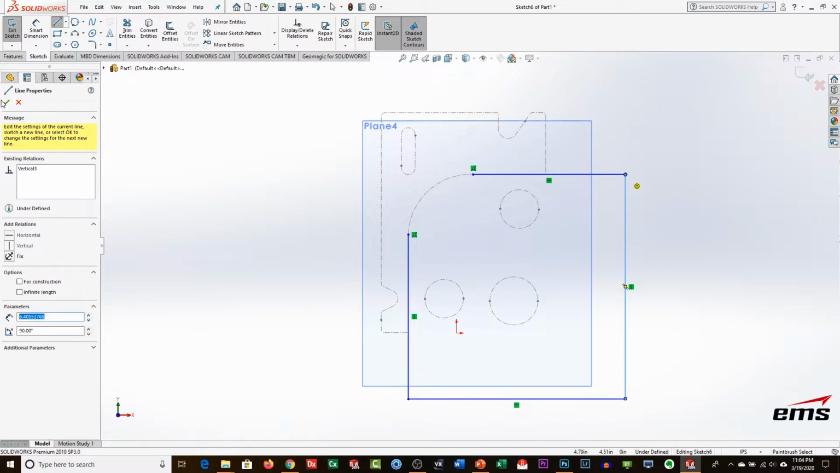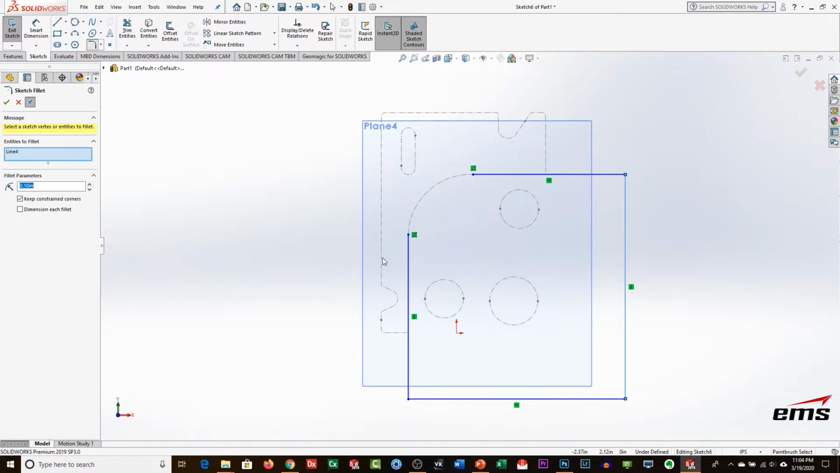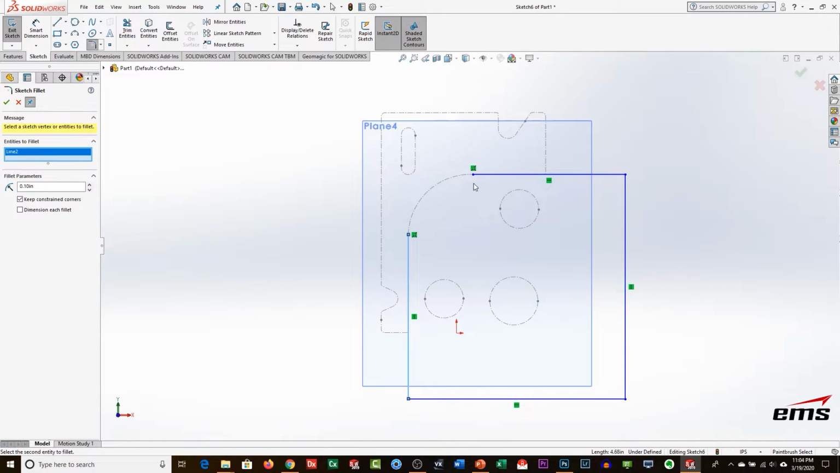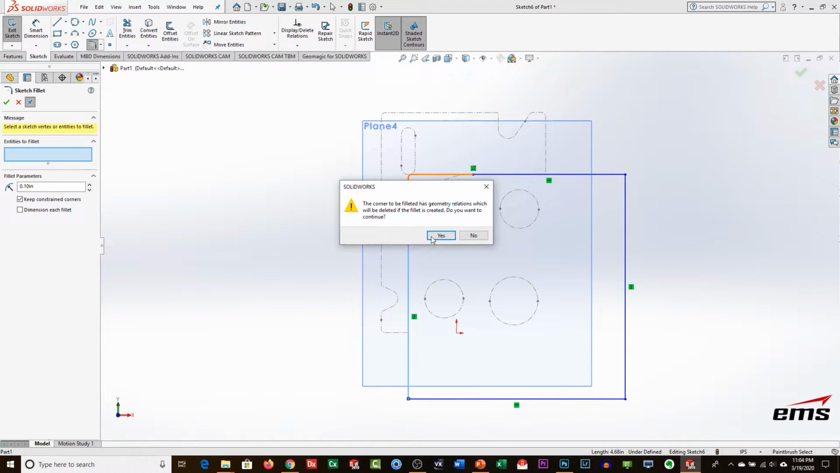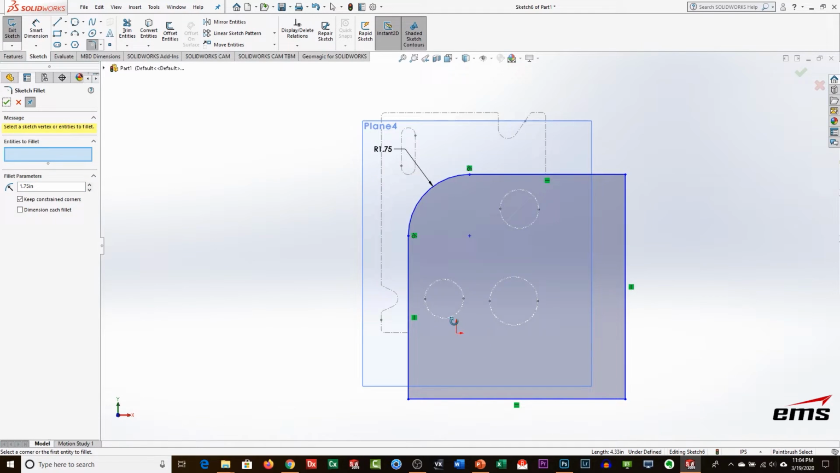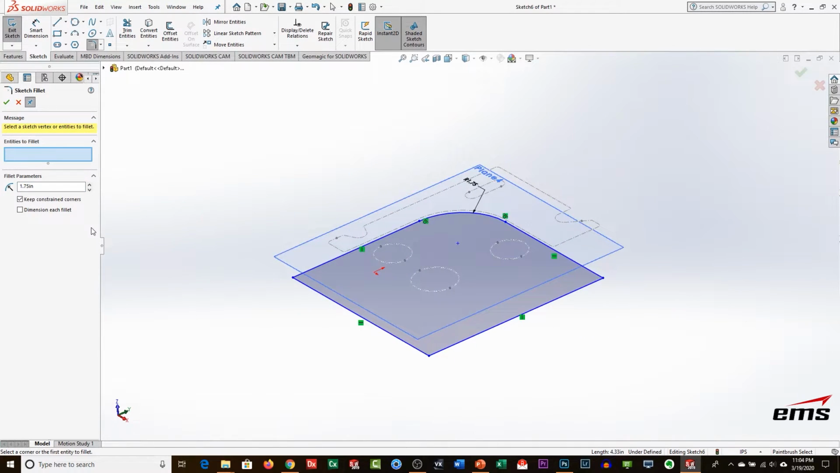It doesn't really matter. And we're going to use the fillet tool here. Let's try that again. There we go. And I believe this was 1.75. We'll hit OK. So again, we've got a nice closed sketch.